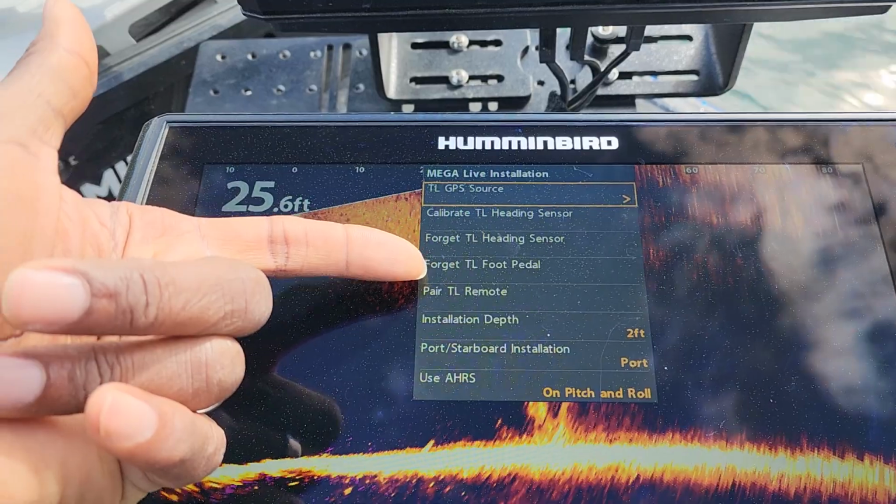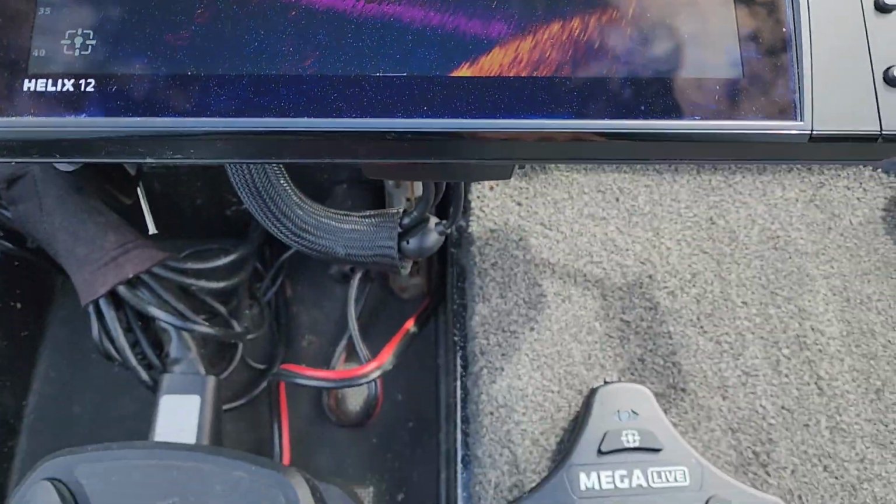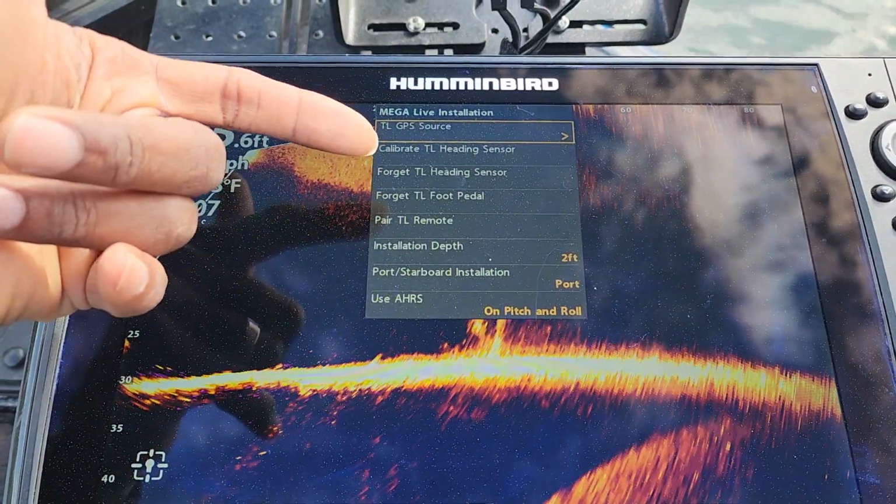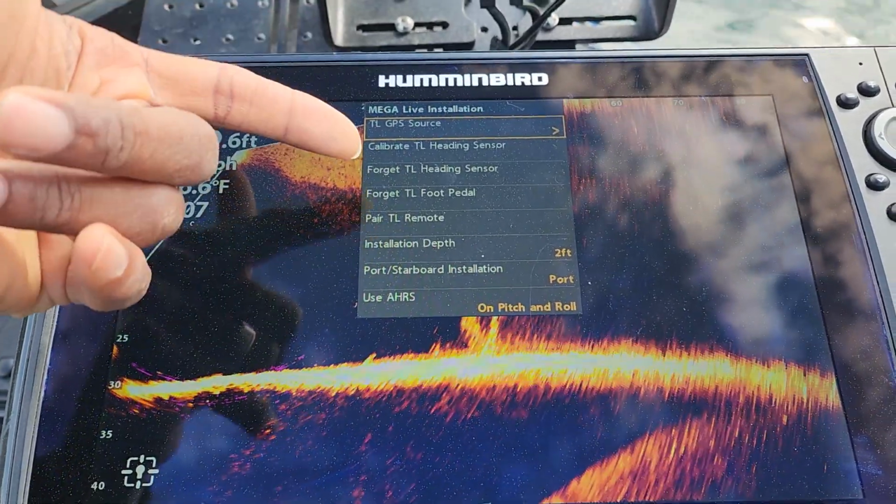So that's right there. Then you will go down to your foot pedal. You will do the same thing for this, and all you do with that is you press these 2 buttons and you leave them in. The lights will start flashing. Then you choose the pair the target lock, pair the foot pedal, and then that will come on.